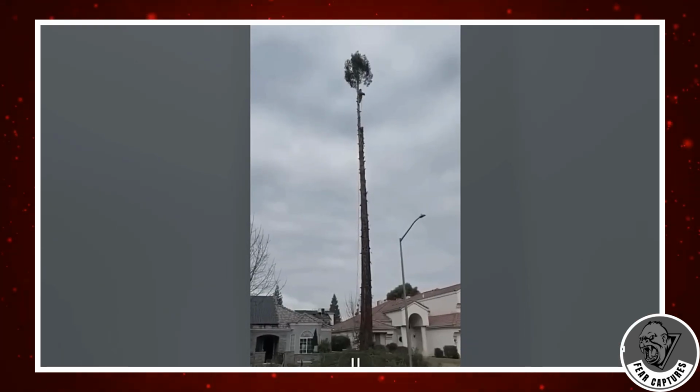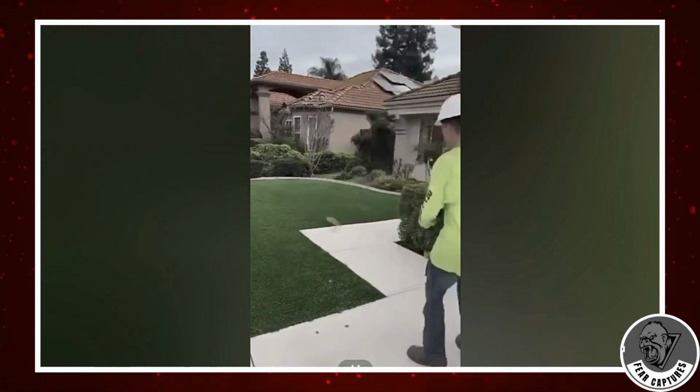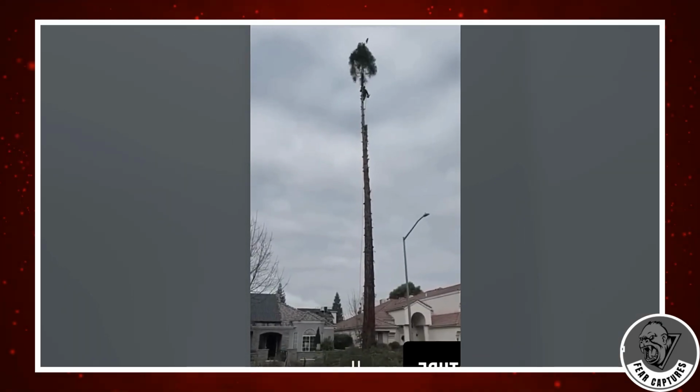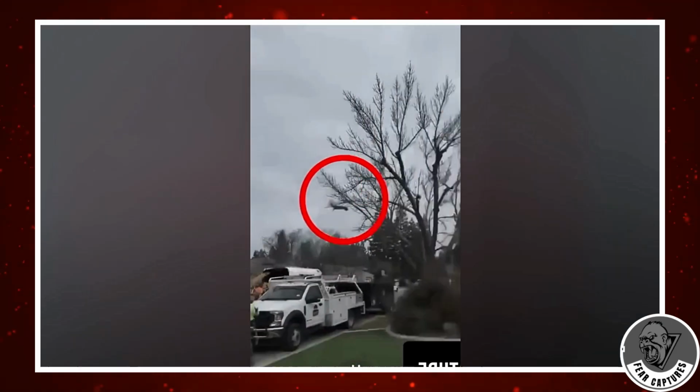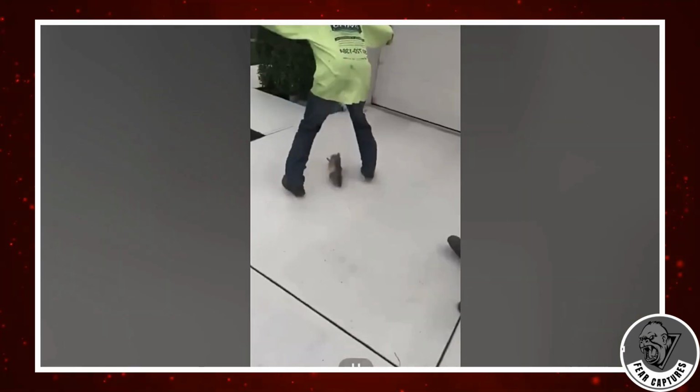Take a look at how this thing lands. And he runs off. He did not even think twice. Let's watch it once more. This little person simply rides the enormous tree down, crashing into the ground, and then he vanishes. I'm shocked he managed to flee from that.